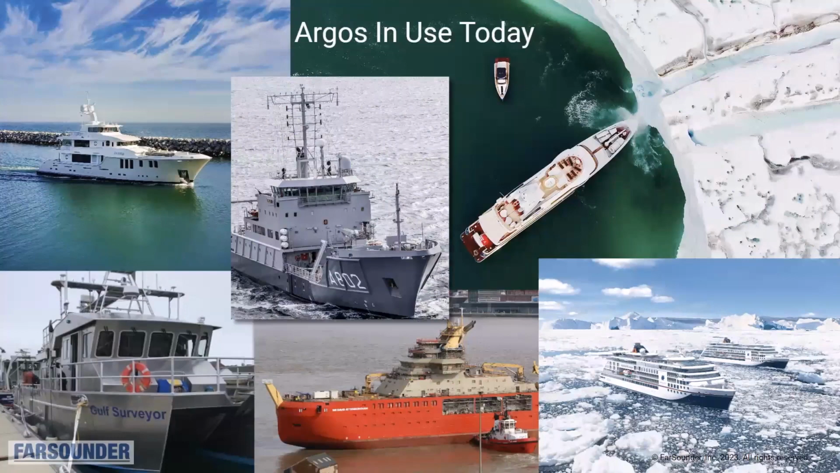Argos sonars are in use today in a variety of applications and marine market sectors. Of course, today we're talking about USVs, but we've been installing our systems on Navy vessels, Coast Guards, yachts, cruise ships, research vessels, vessels going from the Arctic to the Antarctic and everywhere in between. Basically, if you care about what's underwater ahead of the vessel for your application and your mission, FarSounder is a great match for those requirements.